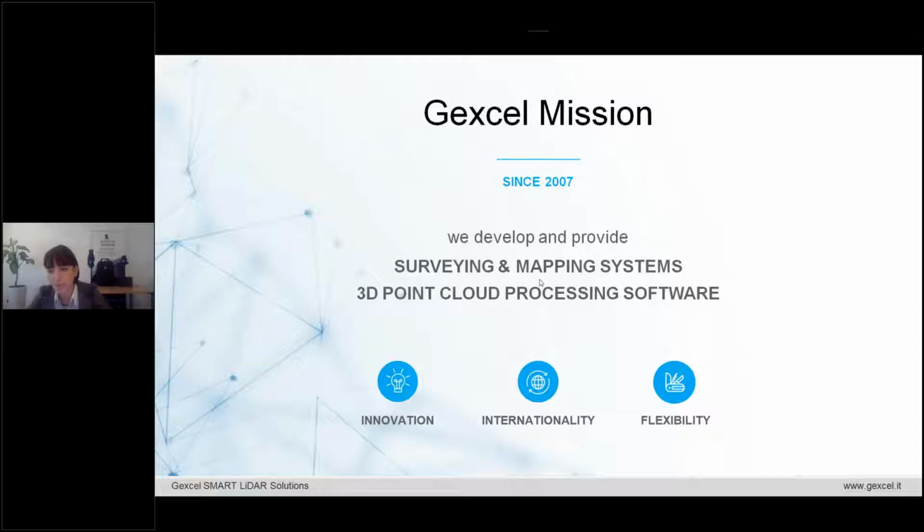If you have never met us before, Jexcel has been involved in the global market of 3D surveying and mapping for more than 10 years, developing and providing innovative point cloud processing software and survey systems.